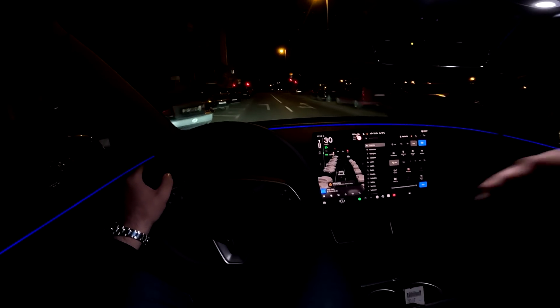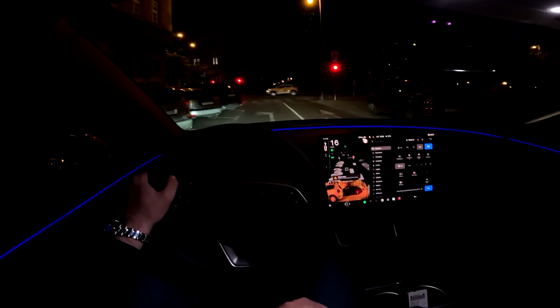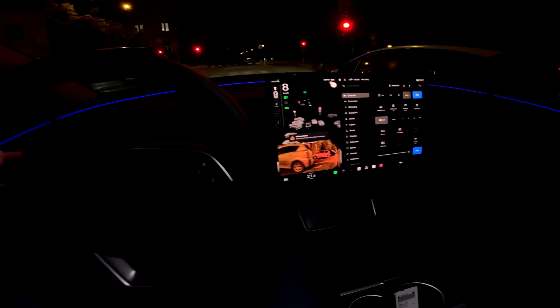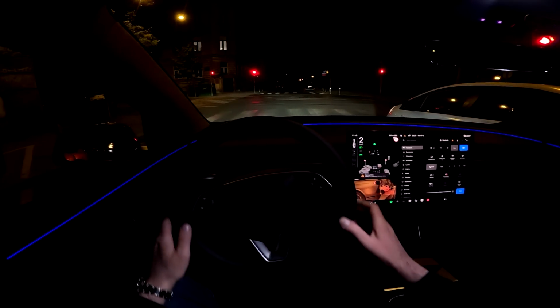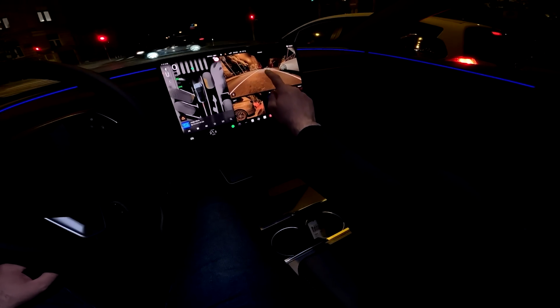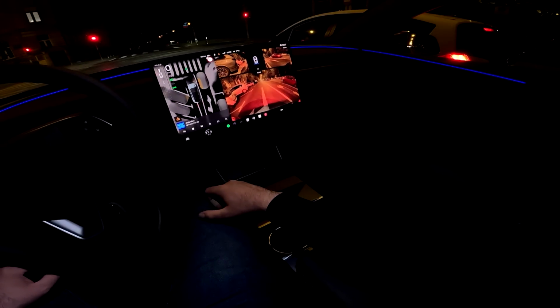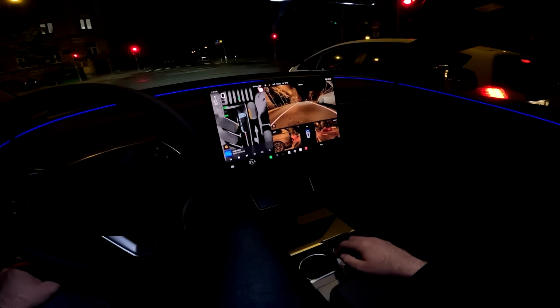15.4-inch touchscreen, additional 8-inch touchscreen at the rear. Now you see this camera view. When I turn on the indicator, we also have the camera views. When we press this, you can have the front view and the rear as well. Not sure how much the GoPro is catching here.